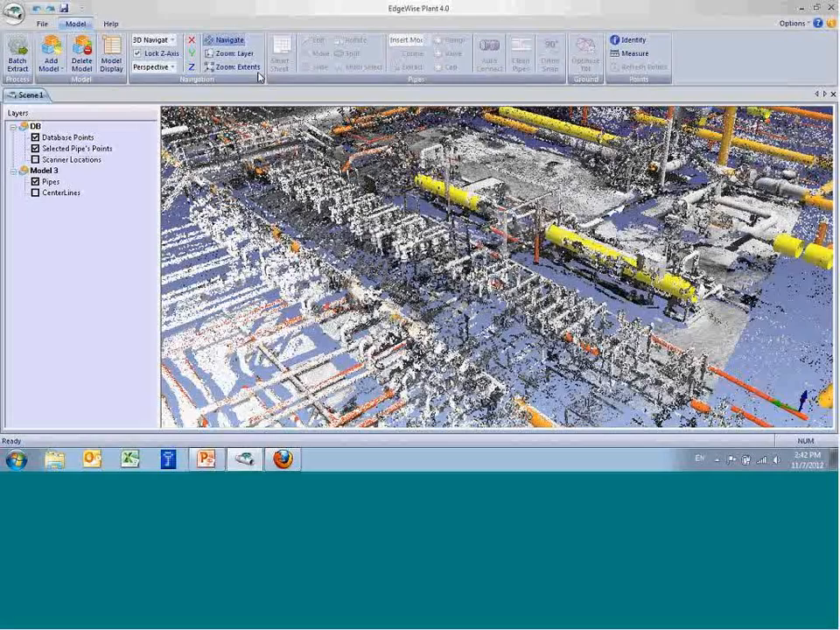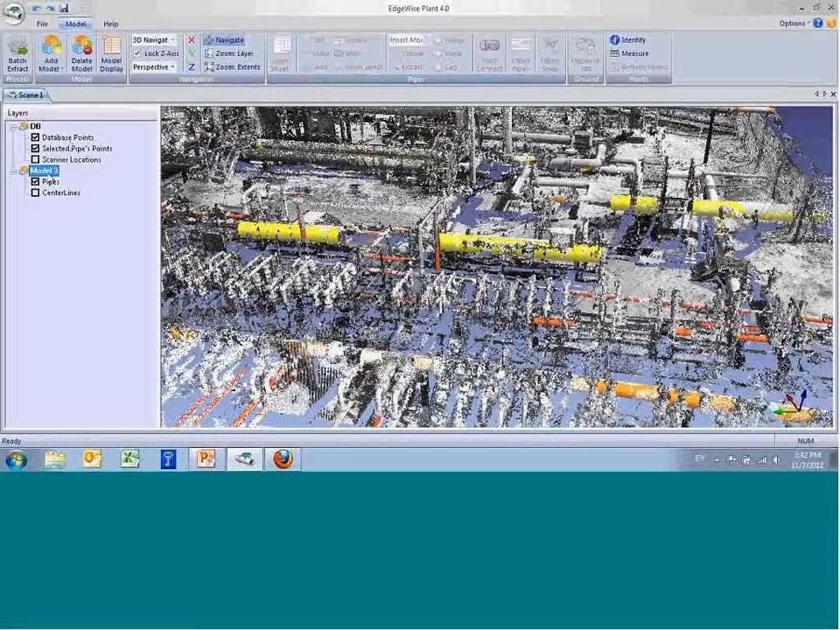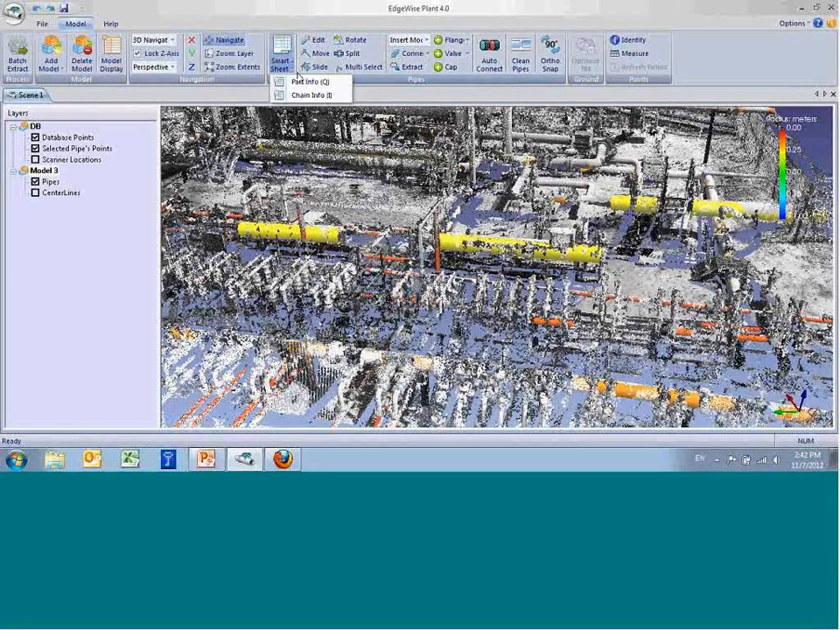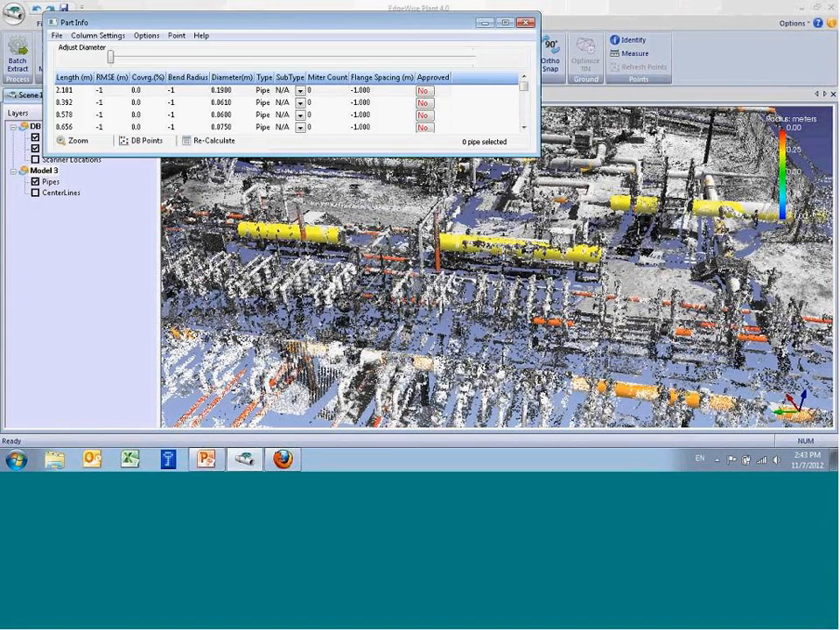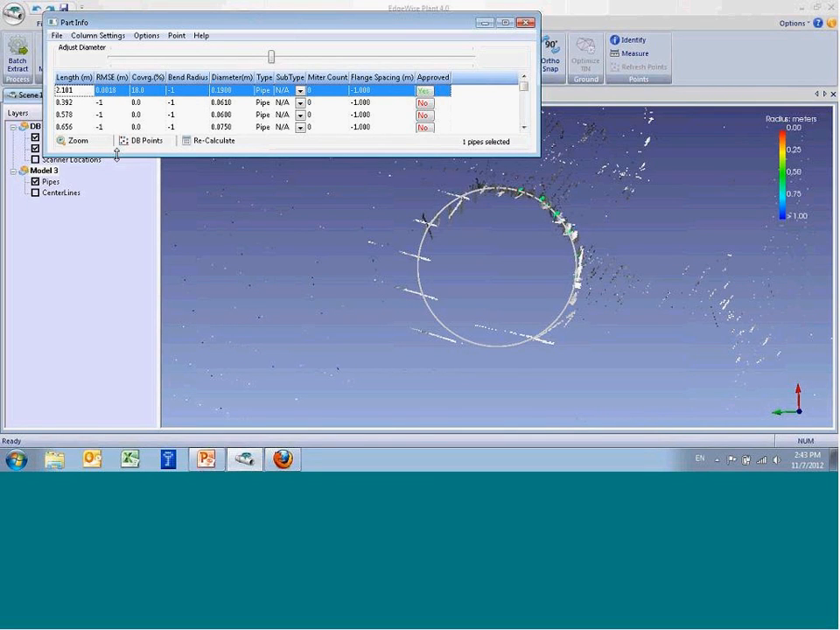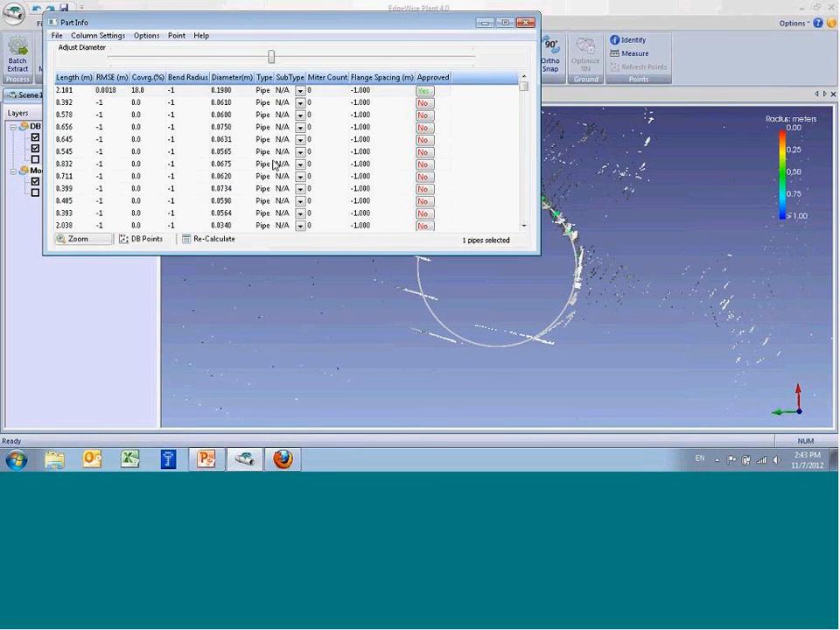One of the things that we found we still wanted to improve with the last software was the QA process. So we've got some really slick tools for going through and QAing single pipes now. I'm going to open up the Smart Sheet and look at the individual parts. And I'm going to go here and turn on inspection mode. All right. And if I click on one of these, essentially what the Smart Sheet is, if you haven't seen it before, it gives all the information for each of these pipes.